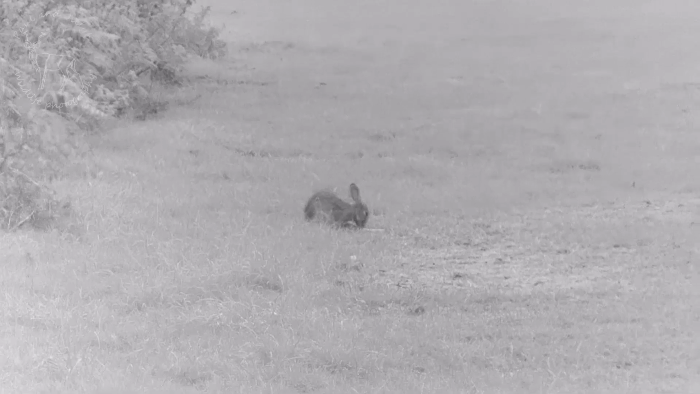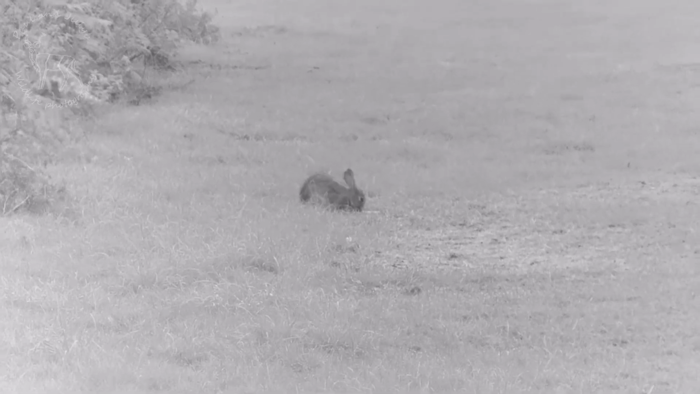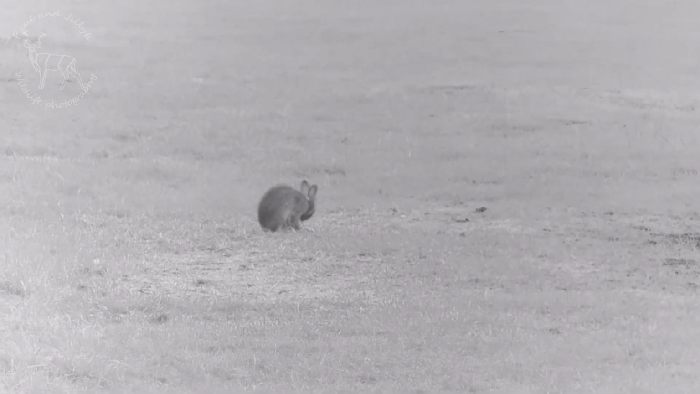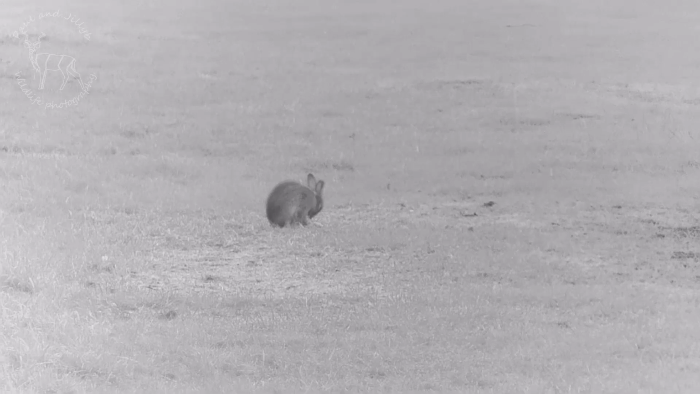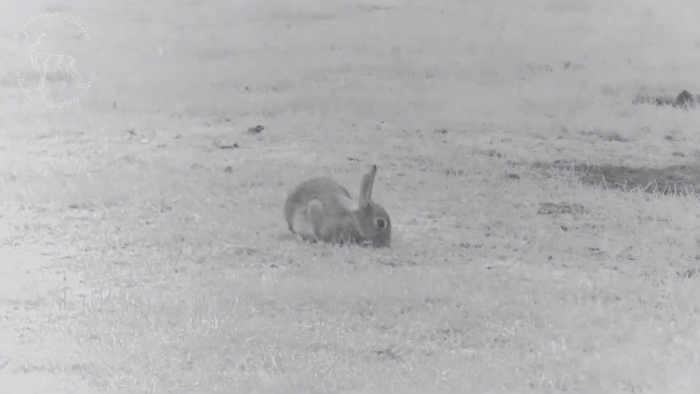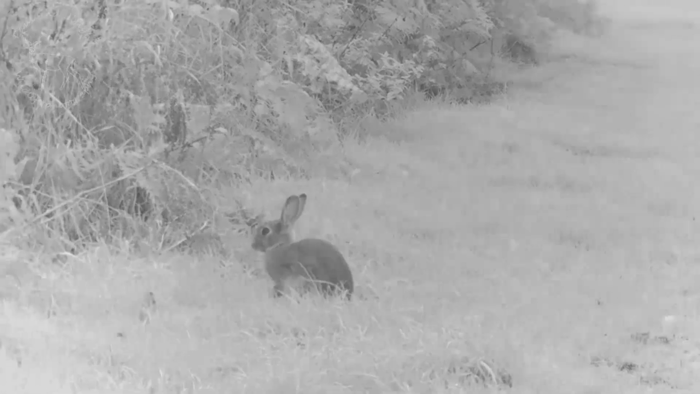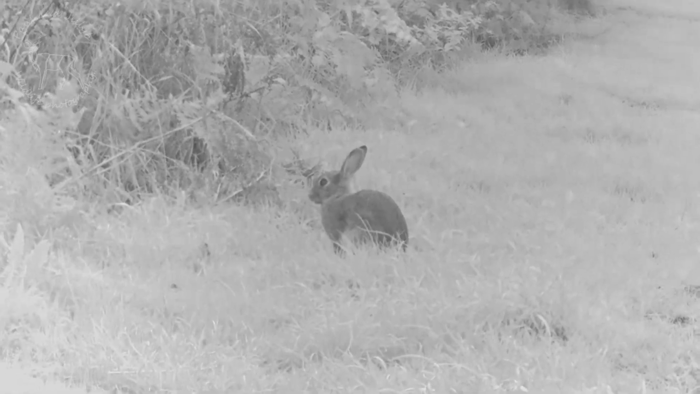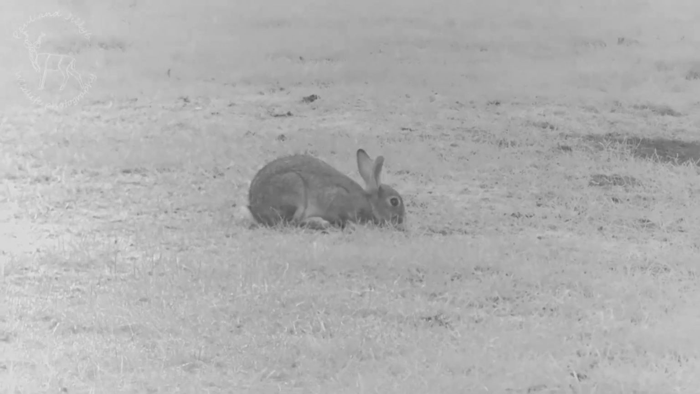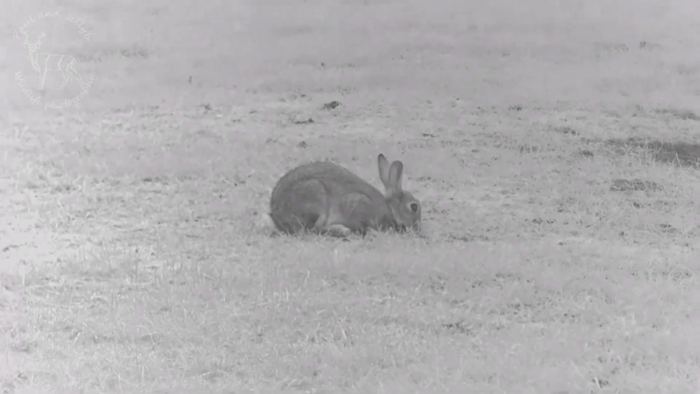This is a little rabbit grooming itself in the dark, or the half light. I think it was. I can't remember whether it was just going dark or just coming light. But I don't know what this was. Maybe 30 metres away, something like that. I did try during the few days we were there, creeping up on them to see how close I could get in the dark, and I was surprised really how close up we can get.